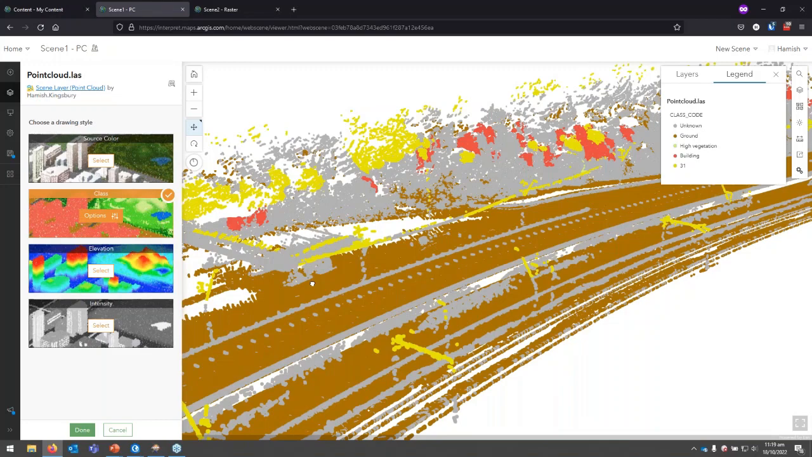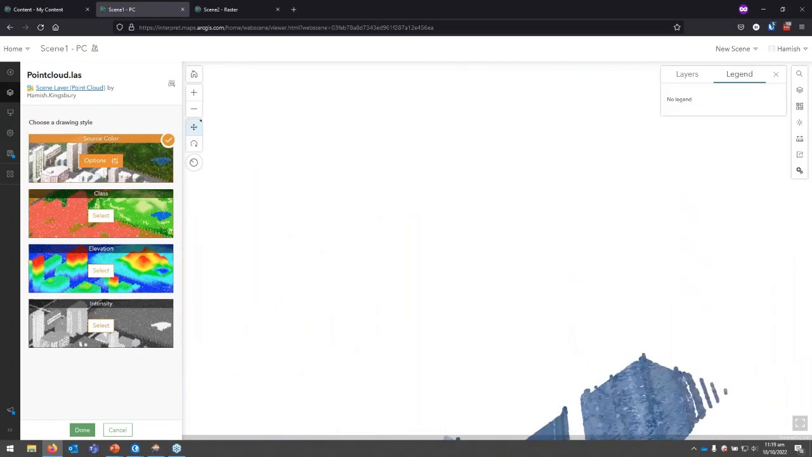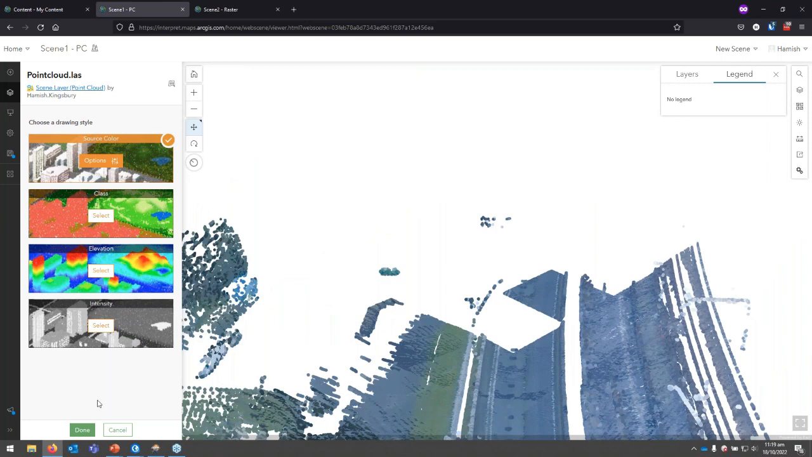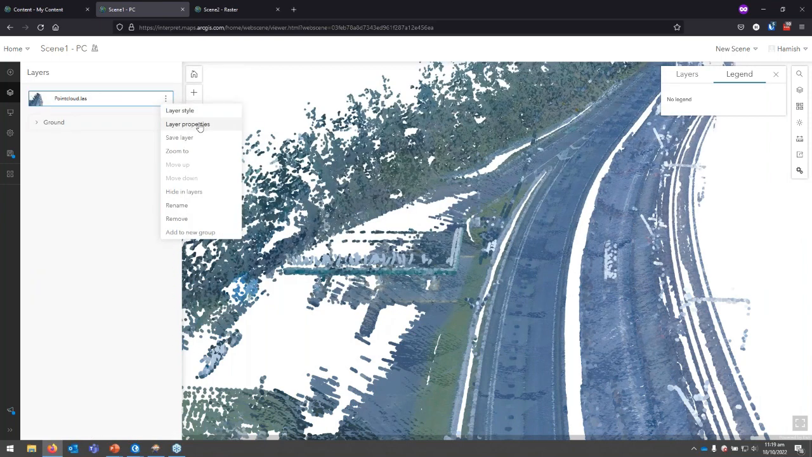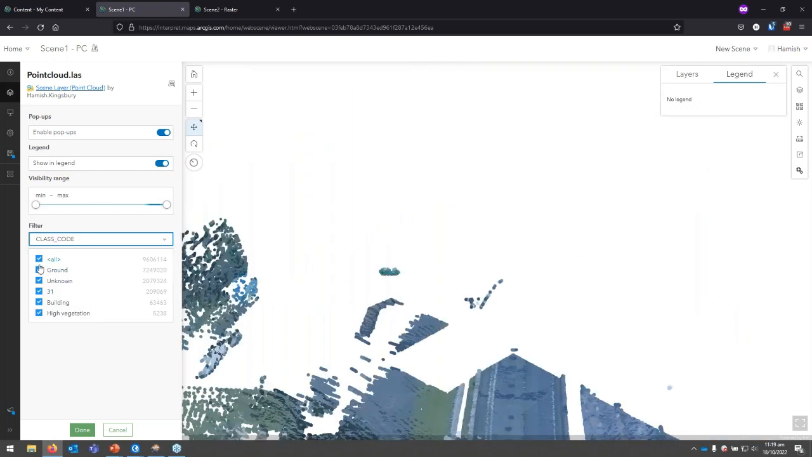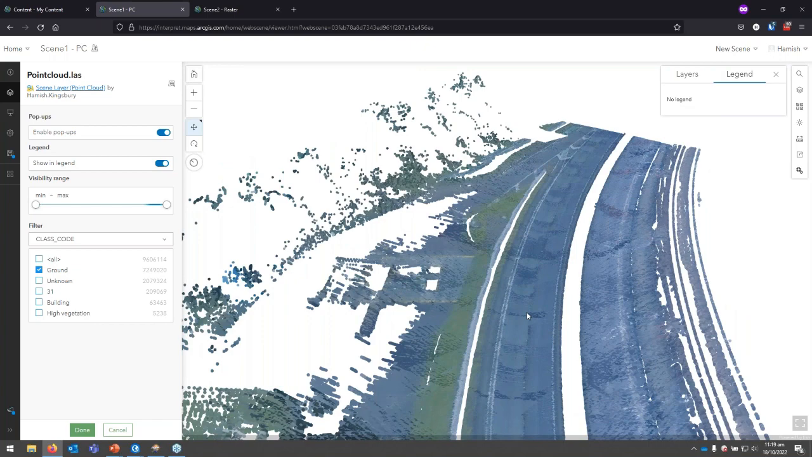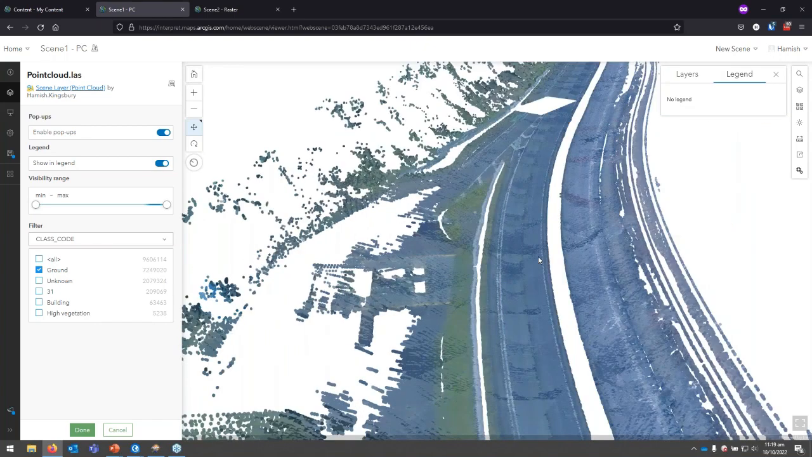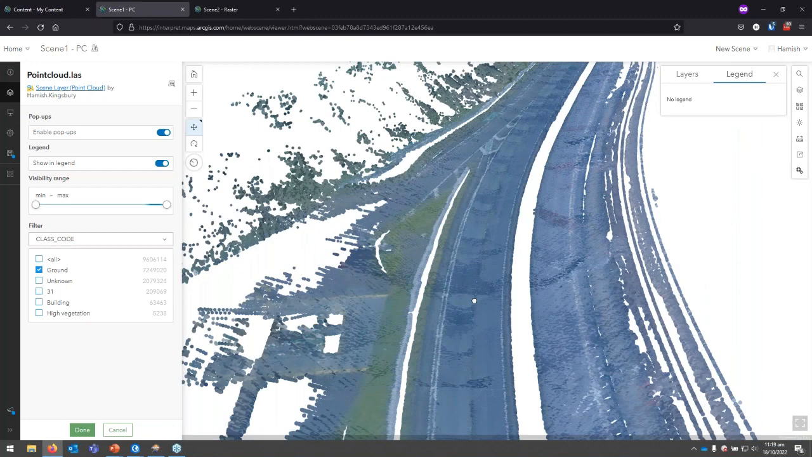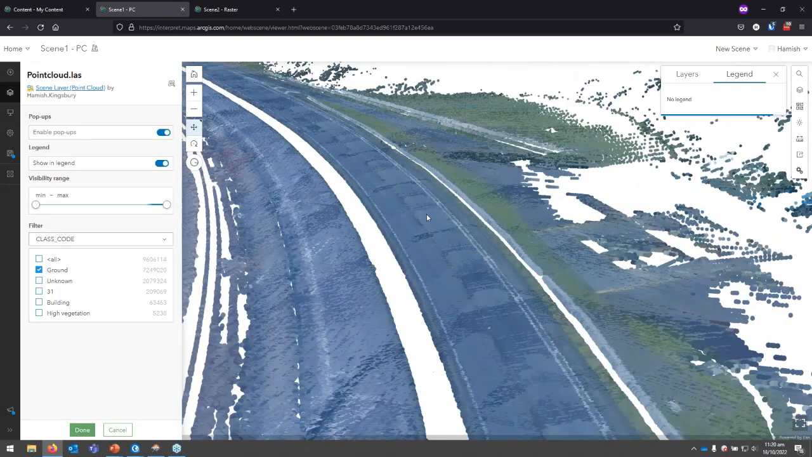I believe we can filter out, here we go, we can have a look at classification, and we can see the classification of this point cloud, and we can filter based on the class, and keep only our ground class features, and all of this is being done on the web.